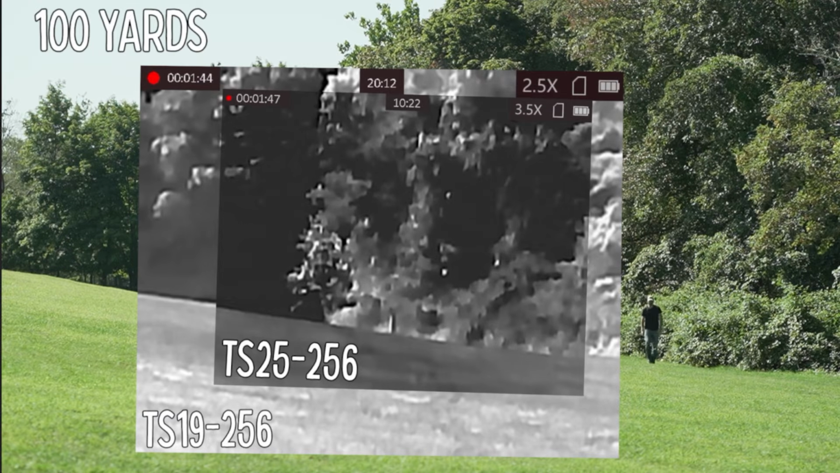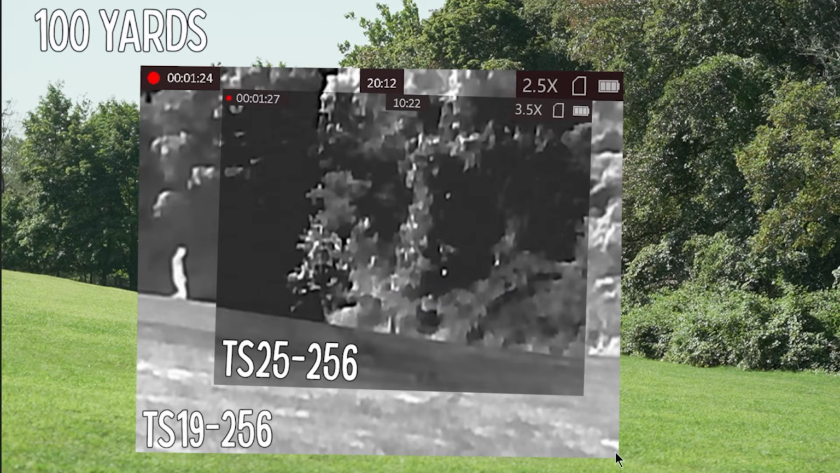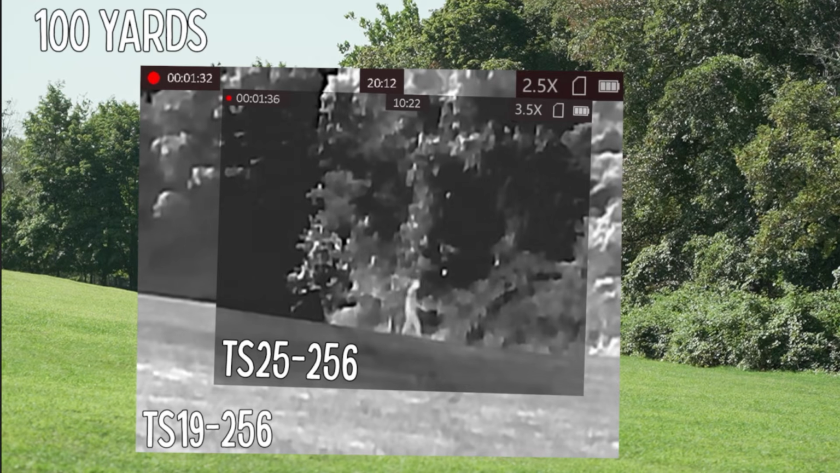But you also have to keep in mind, you're not looking at a camera image. Especially with the 256 resolution sensor, which is being used in both of these. These both have the same exact thermal sensor in them. So you're going to have some pixelation. This is really like your entry-level thermal scope. So again, we can see the TS19 has a wider field of view. The TS25 is a little narrower, but you do get a little bit more detail with the TS25.